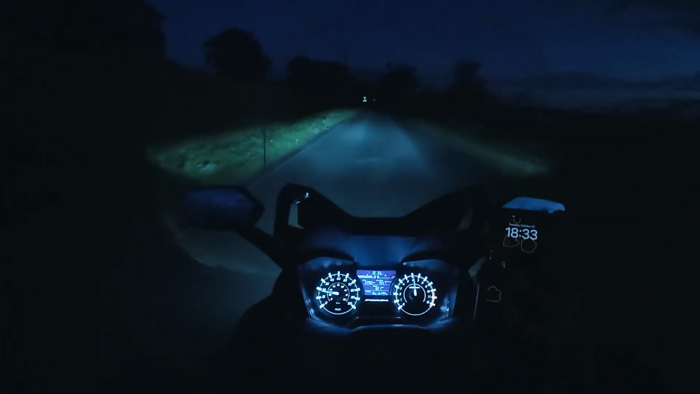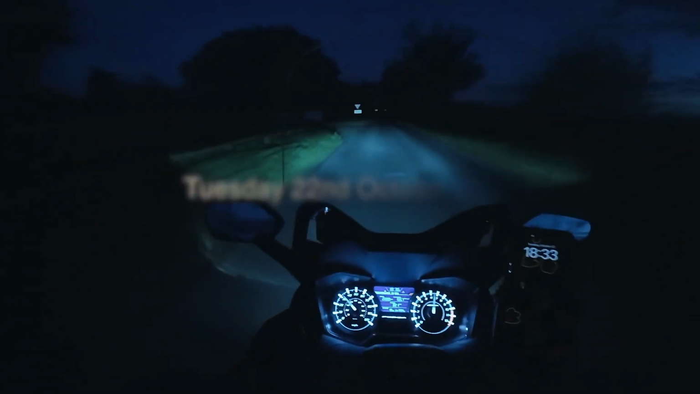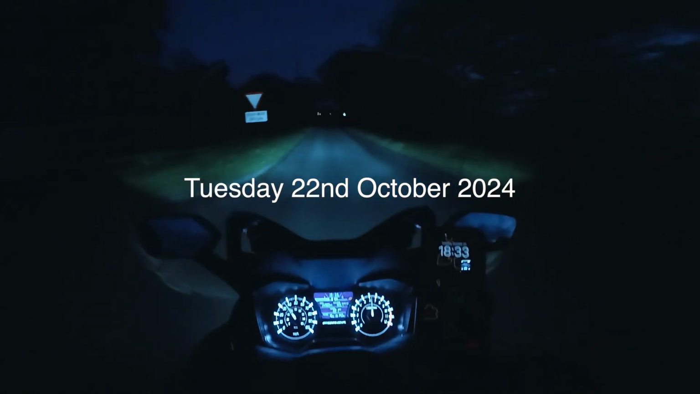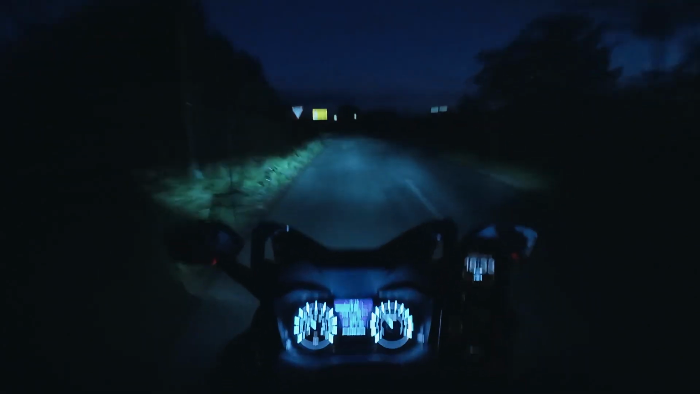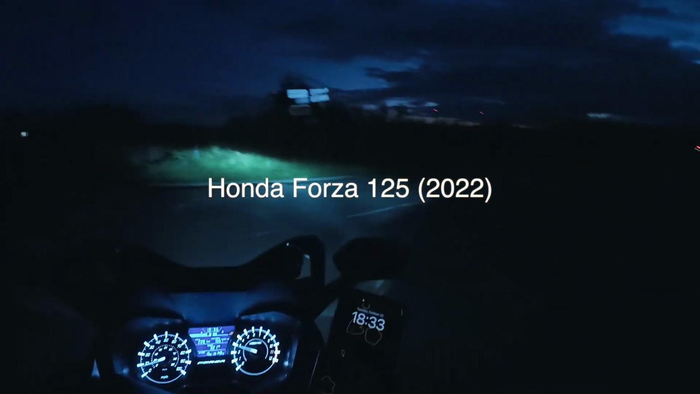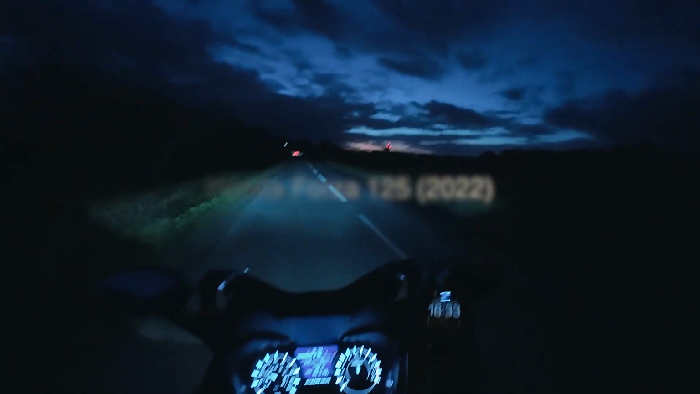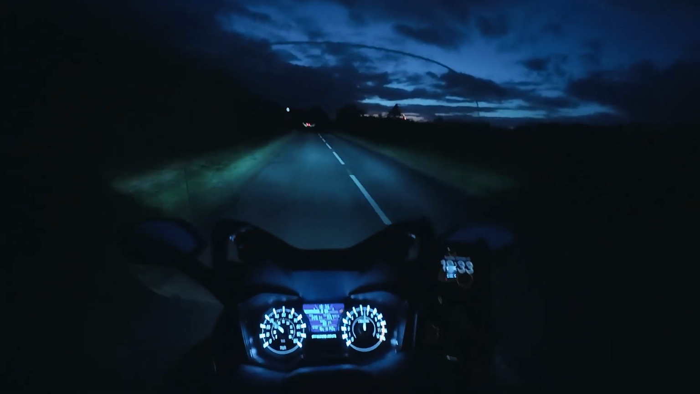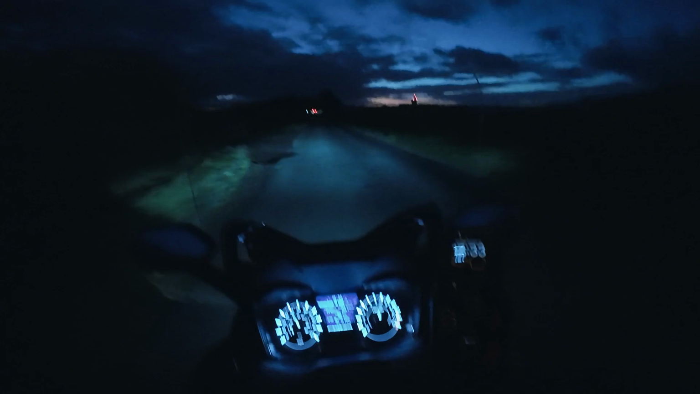What are we, 6:30 in the evening, and I just thought it would be quite fun to take the bike into town. It's not very far, just for a little run and see what it looks like in night mode, because it's supposed to be very good for that sort of thing.